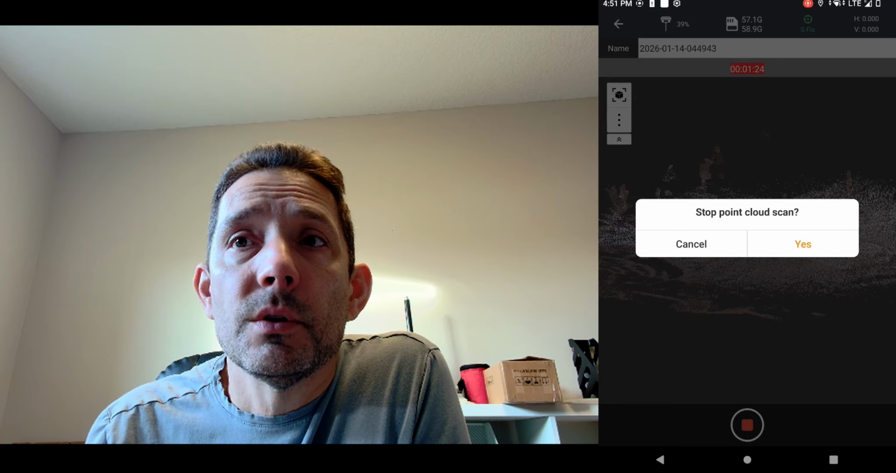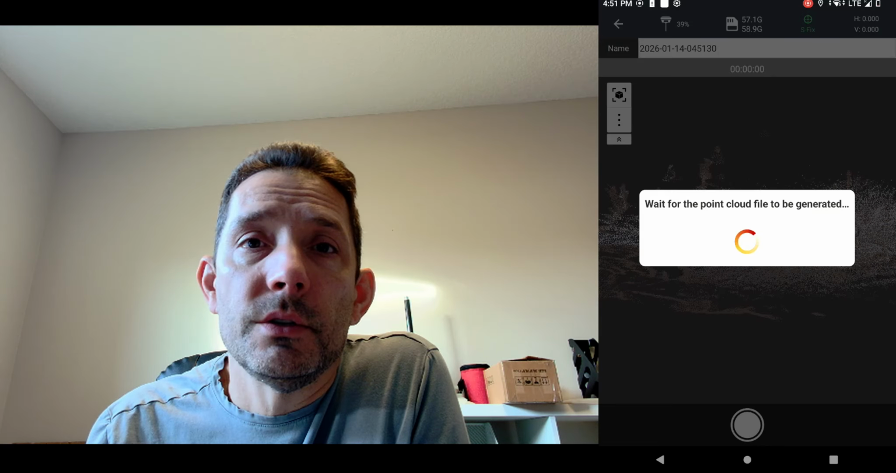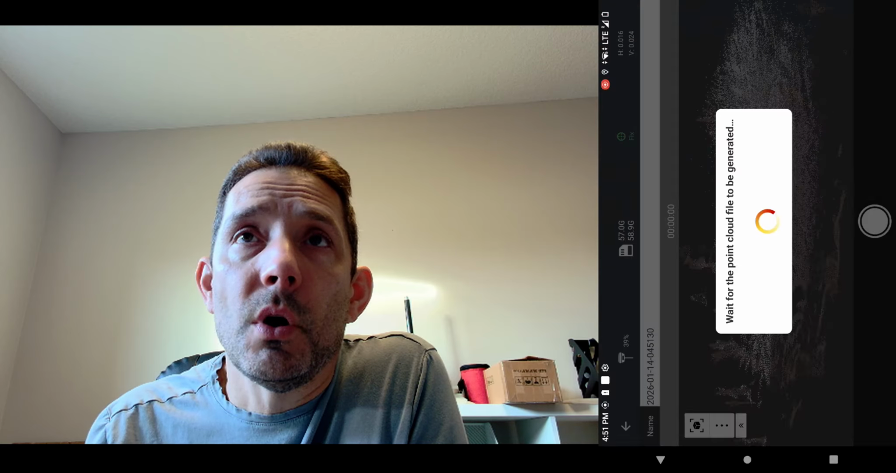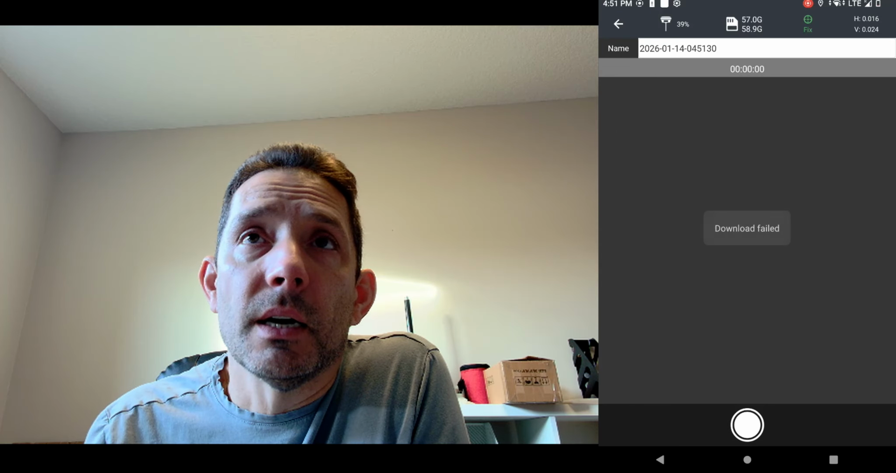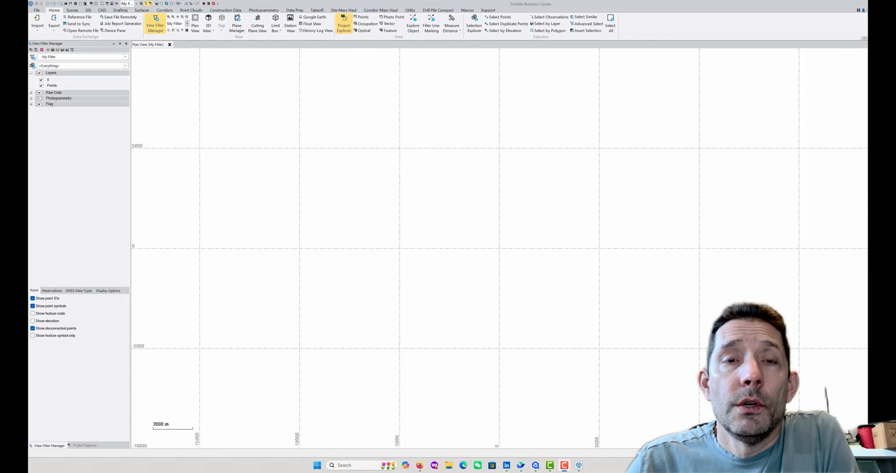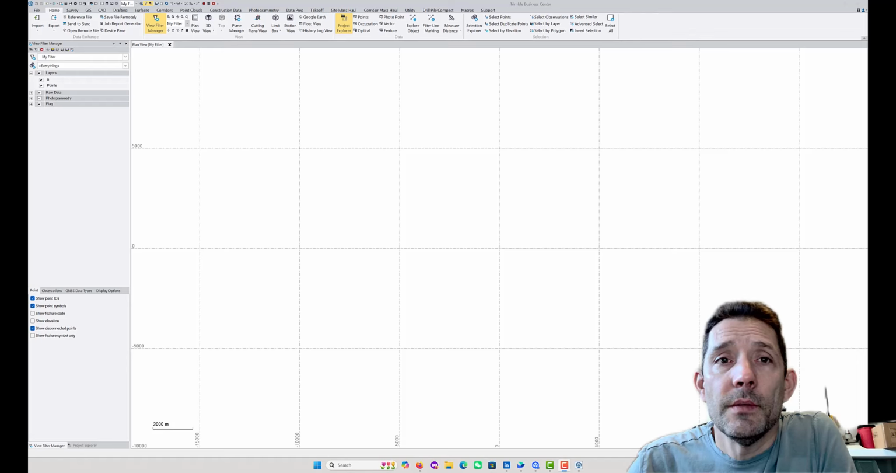Also, now I'm going to stop the point cloud and I'm going to run into the issue. It's going to give me that download was not possible. So I'll attack this one in the next few seconds. Yeah, it gave me the download fail, so I wasn't able to load the file into the tablet itself for this instance. I'm not sure where I went wrong. I'll be testing that again soon.